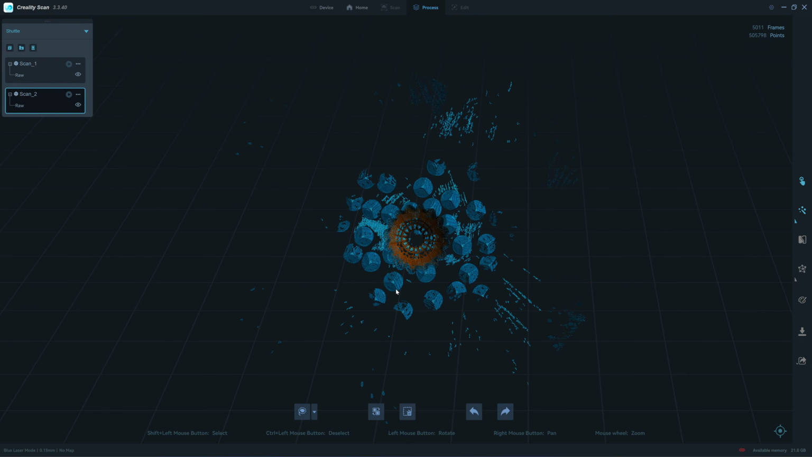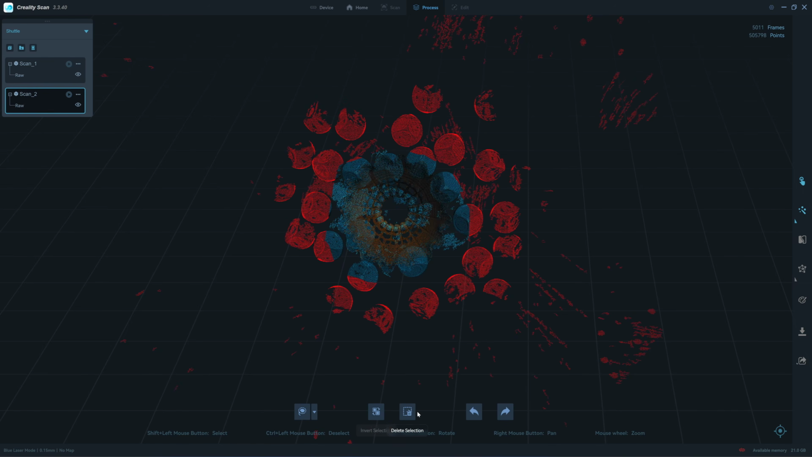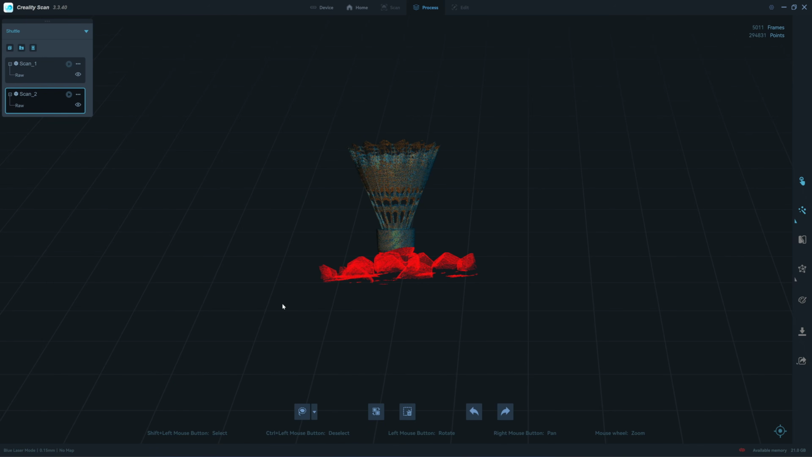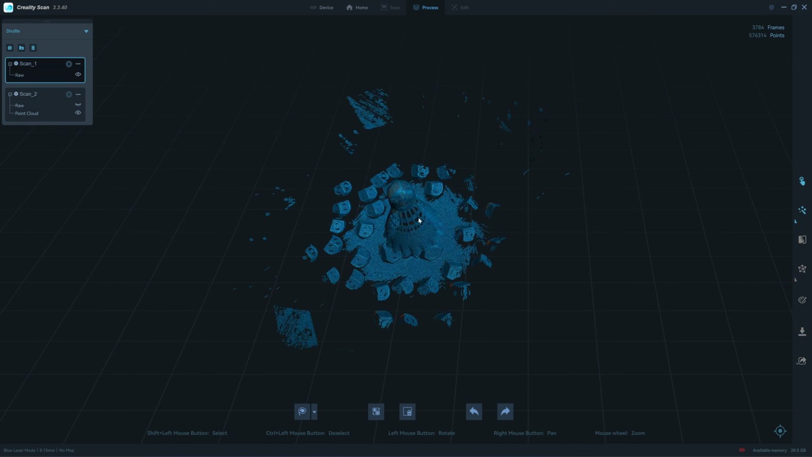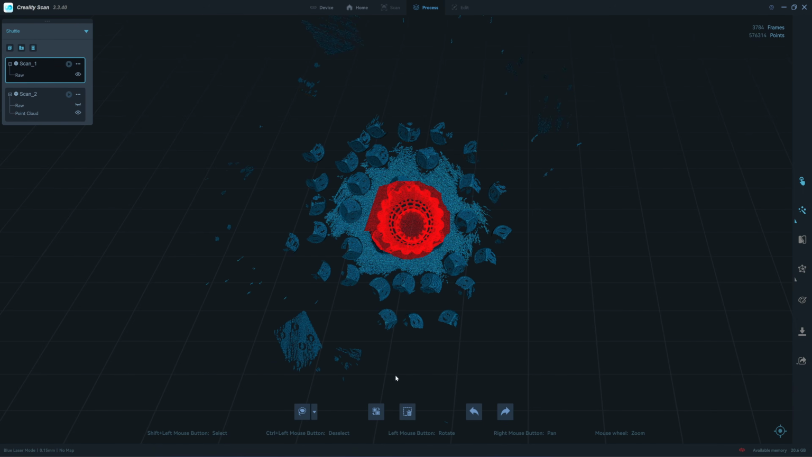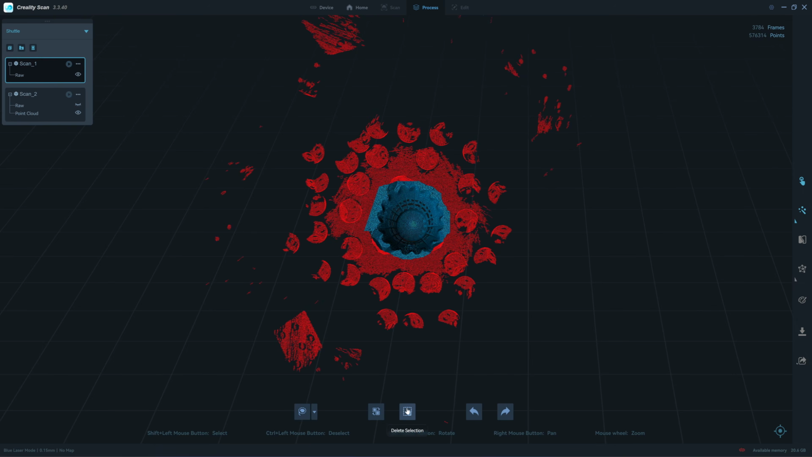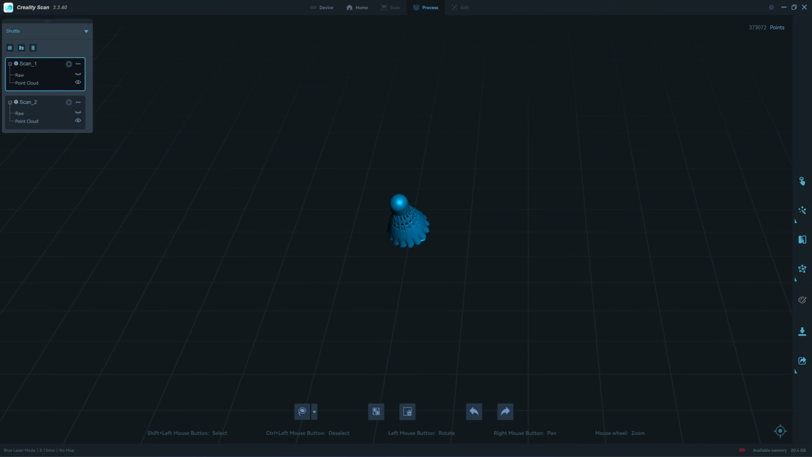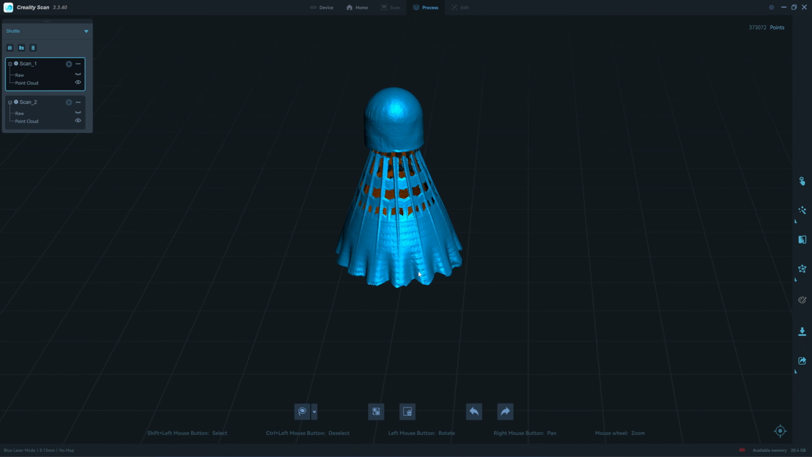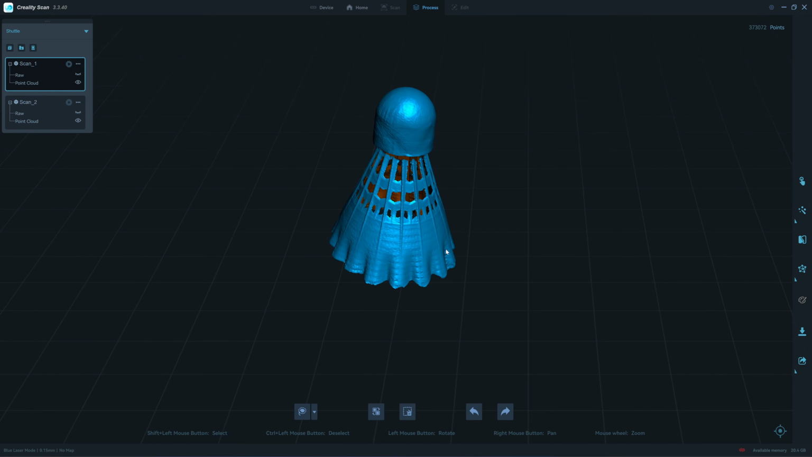Okay, let's process the point cloud. I only need the outside of the feeder, so I will trim this. It's the first scan, 0.15. As you can see, you won't be able to see the mesh perforation.